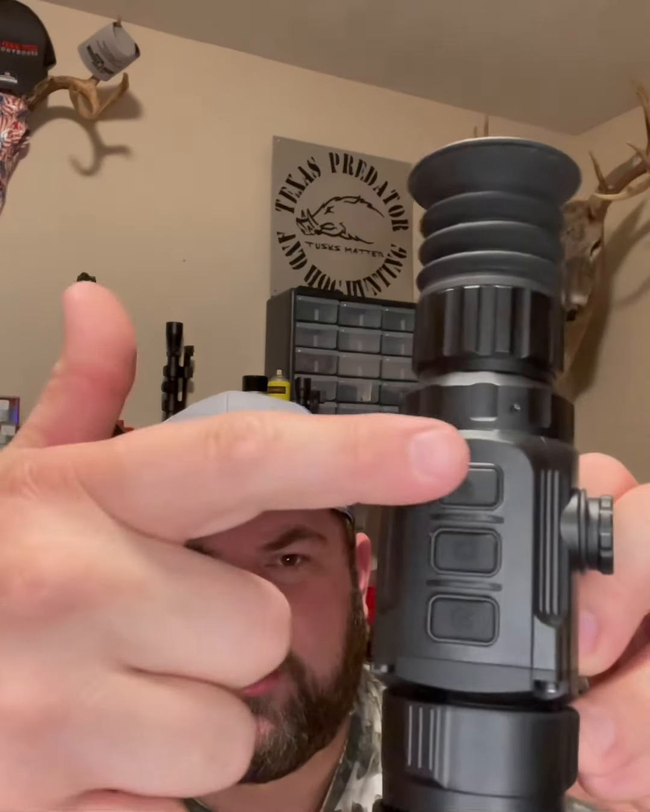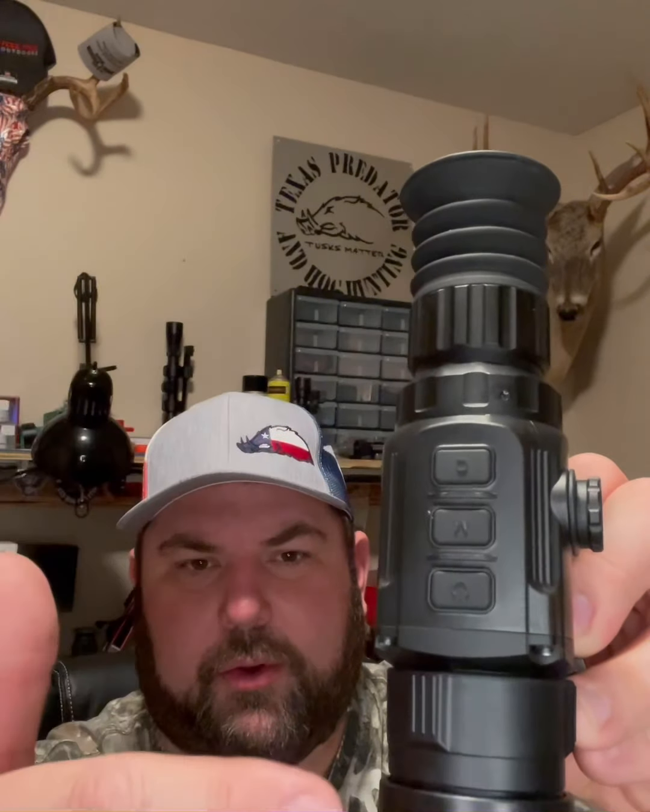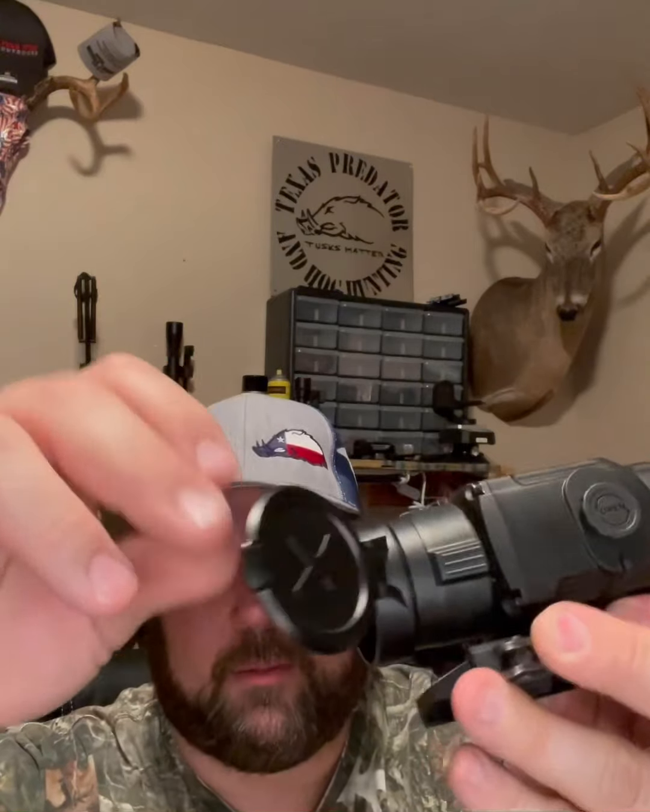This is the Hogster 35R. This is the button layout on it. Has an eyepiece focus here. Your objective focus is here. This is your lens cap.